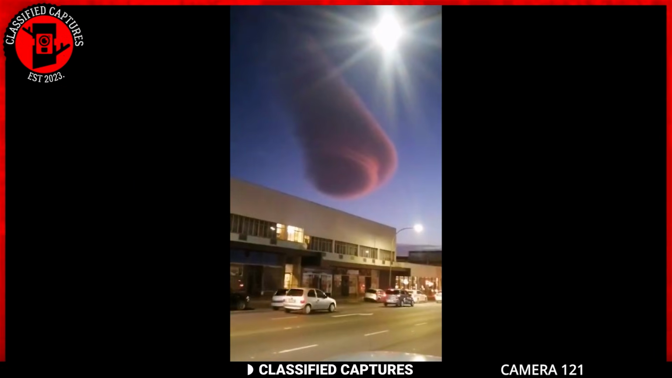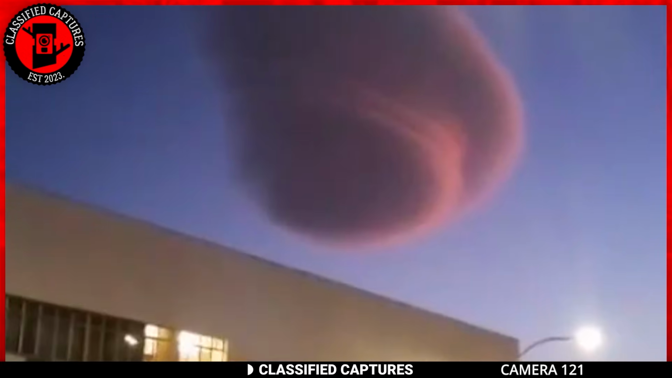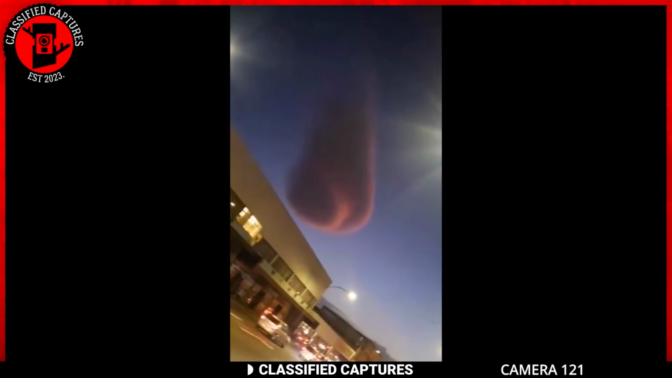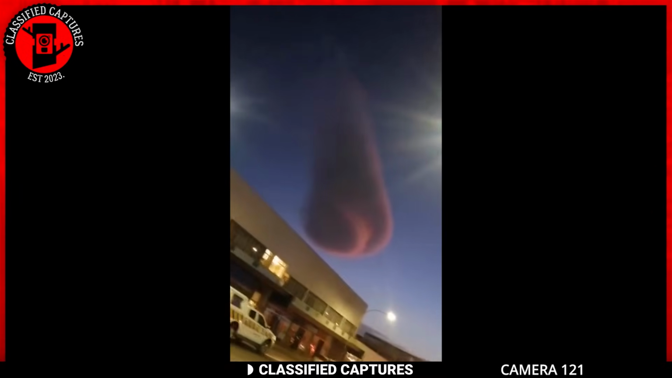Next, the night sky over Cape Town unveils an enigmatic display as an unusual formation of clouds captures attention. Now, of course, folks start speculating, saying it's a mysterious entity cloaked in those clouds. But let's hit the pause button on the sci-fi thrill for a moment. This is what we call lenticular clouds.